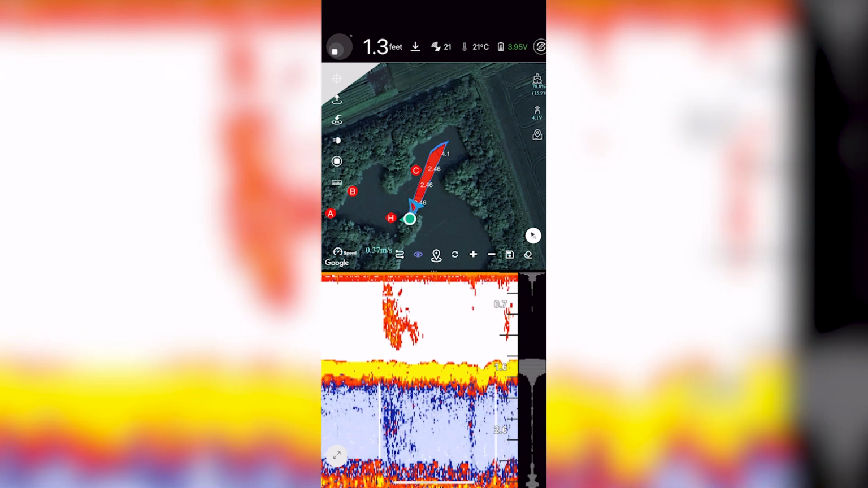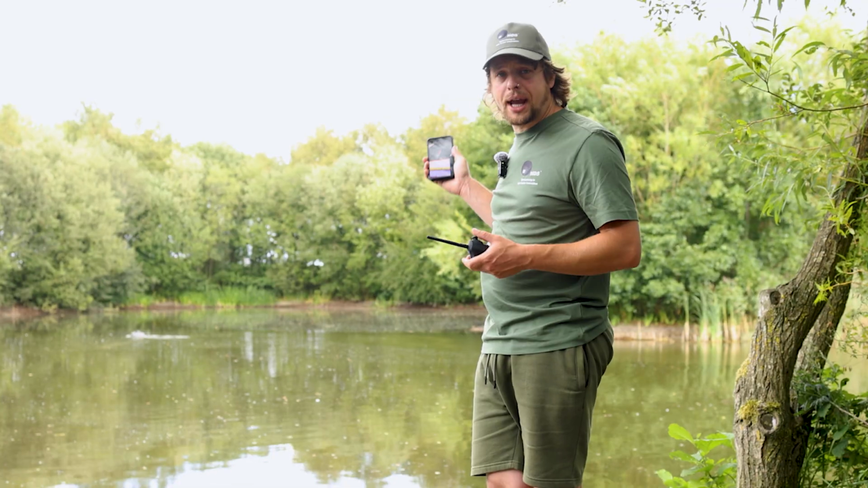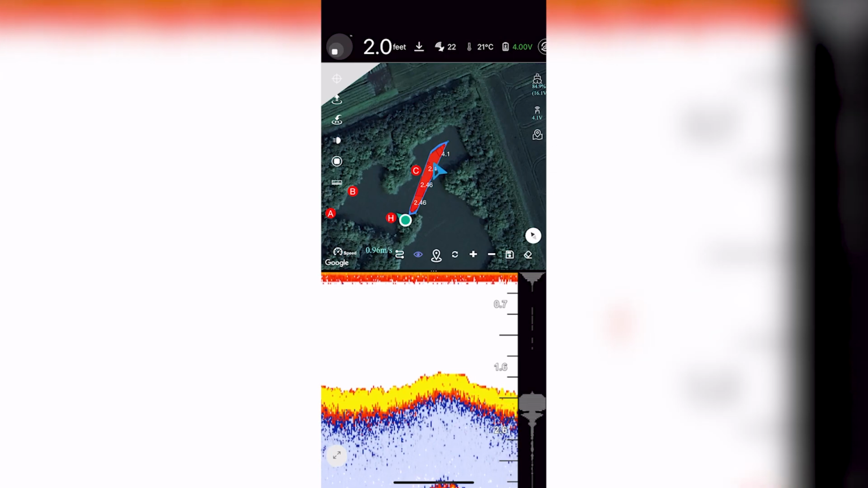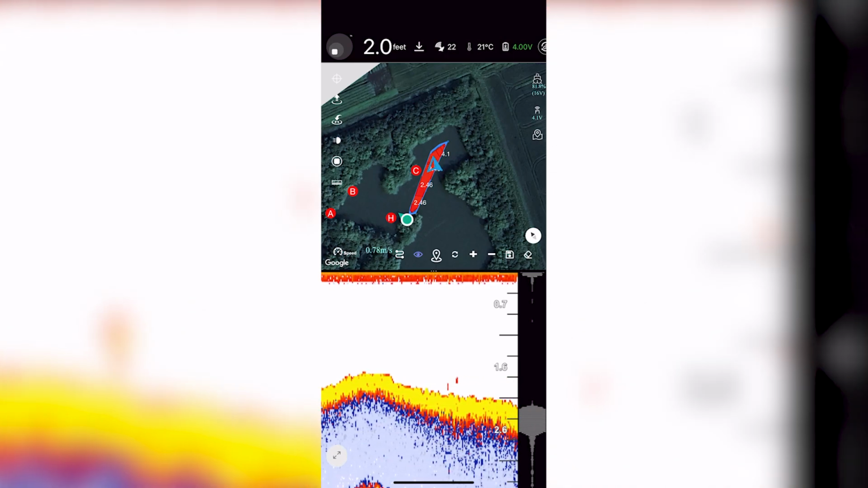So it's showing me 1.6 feet there. And I know that it starts to slope down the further we get into that far bay. So as you can see, it's got to around 2 feet now. So it's only a very slight change in depth. But the further into that bay over there we get, the deeper it's going to get.